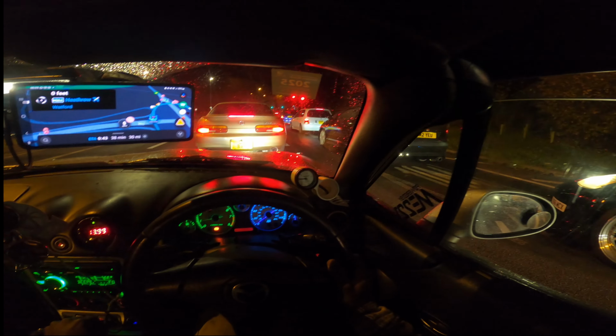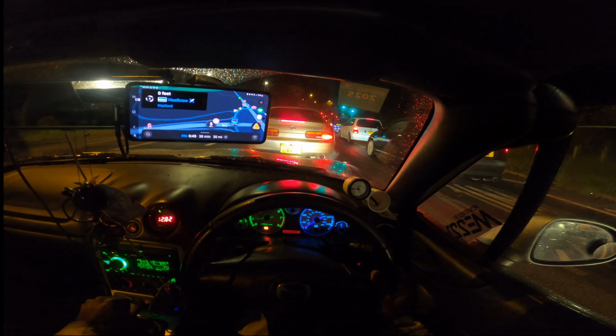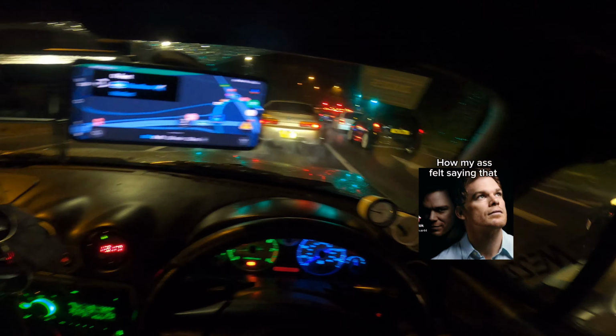Driving the tunnel. Yep. Tonight's the night.